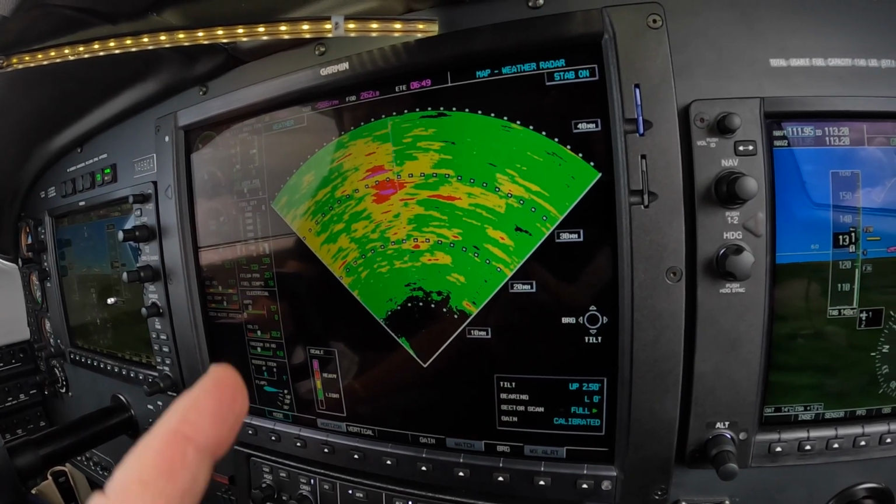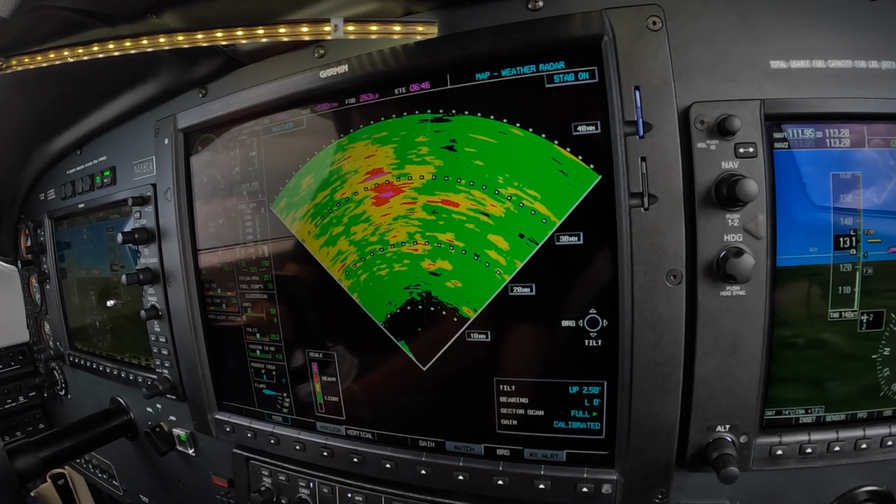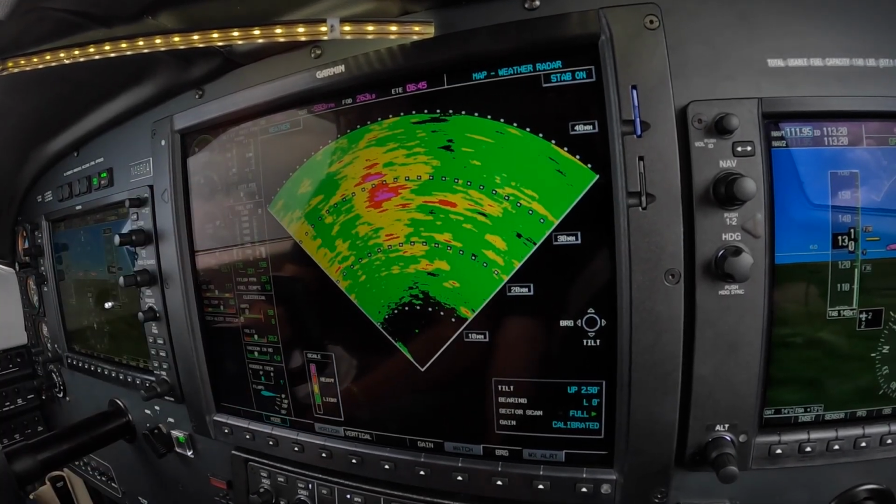And remember, we're making the turn at 20 miles. So this is not an issue. In fact, let's not look at it.